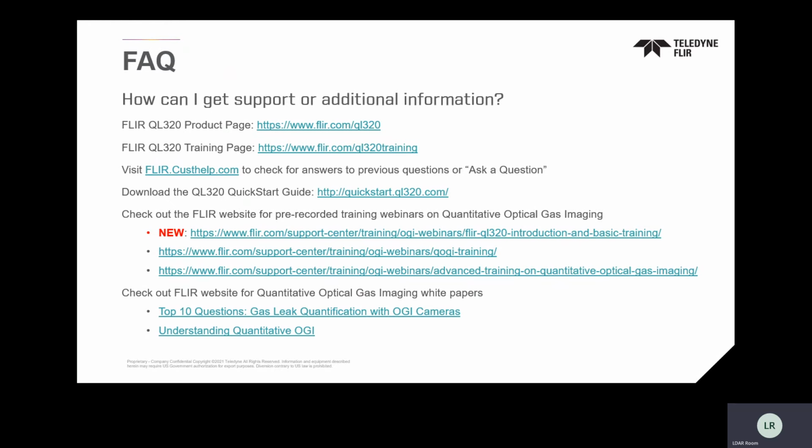I've also done our CustHelp quick start guides. It's on the actual desktop of the tablet when you get it, but you can download that. A lot of quick links, and I can get those to you.